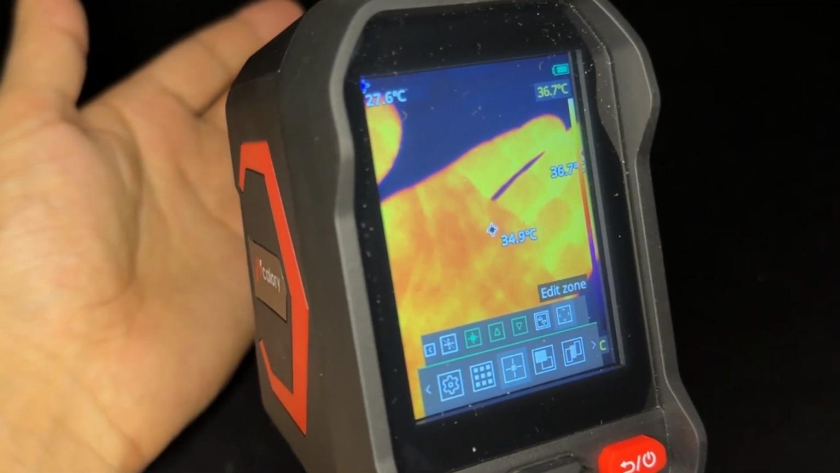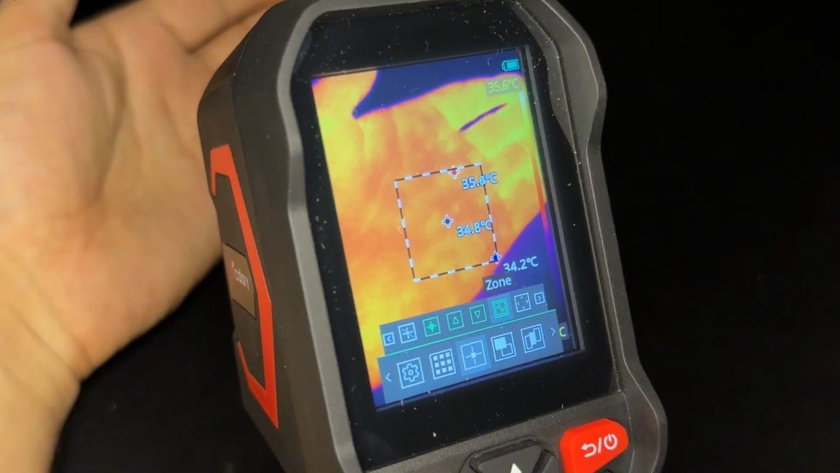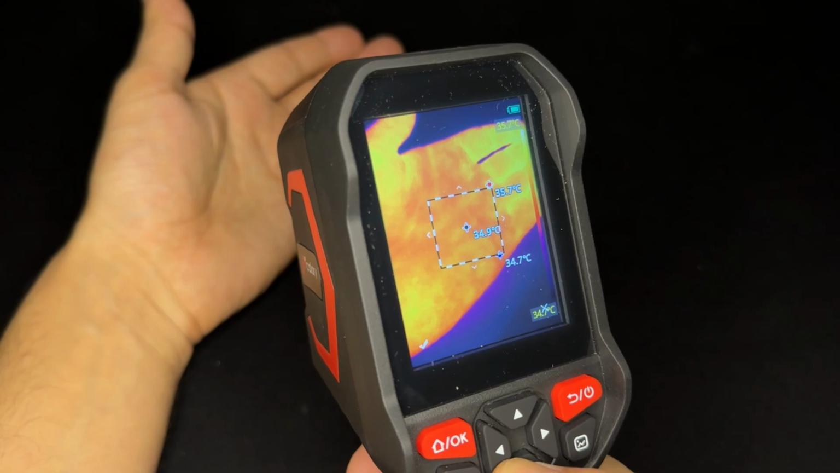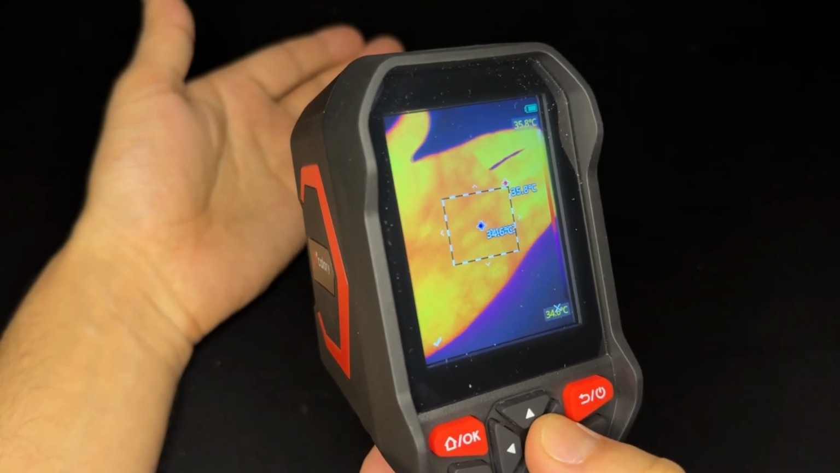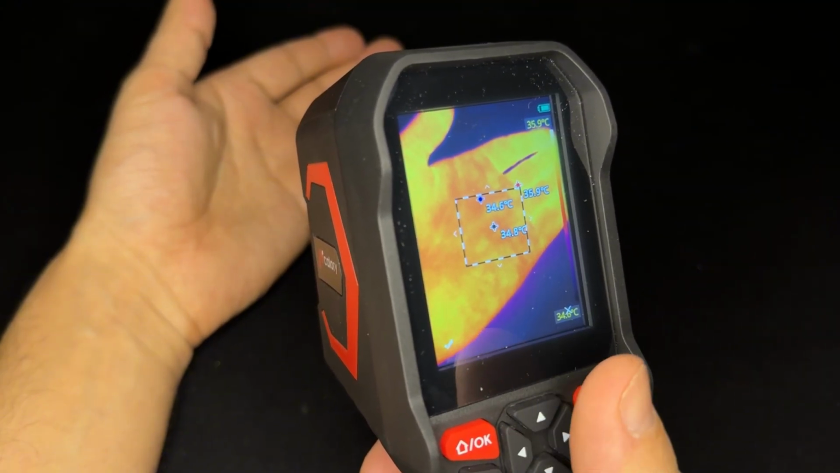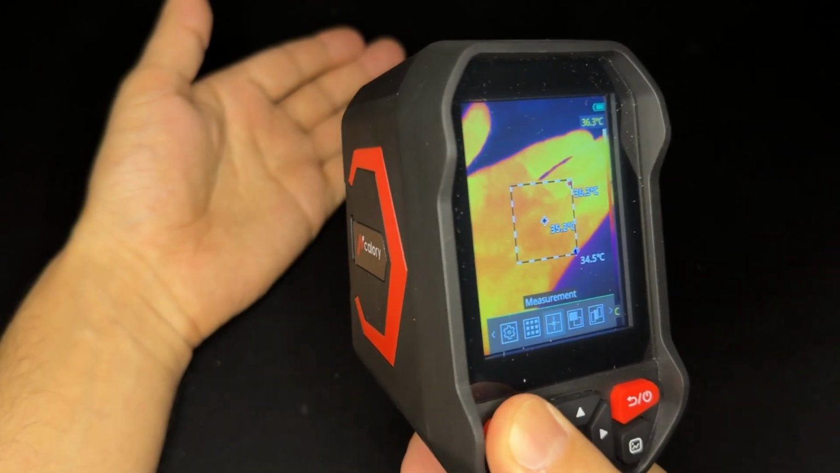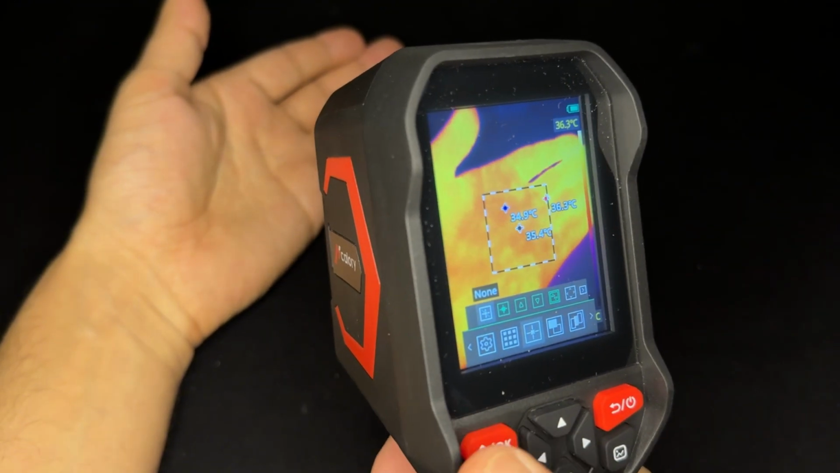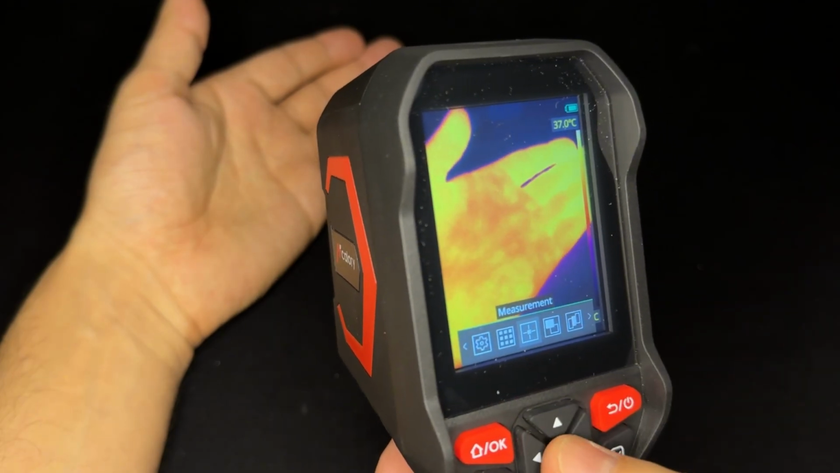Let's continue. And this is also zone. You can adjust the zone however you like, and you can edit the zone. And it's just gonna find the center one and hot point and low point inside the zone. Let's go back. Let's go to the menu again, and we can go back to none. And okay, we can go back to the level 1 menu.